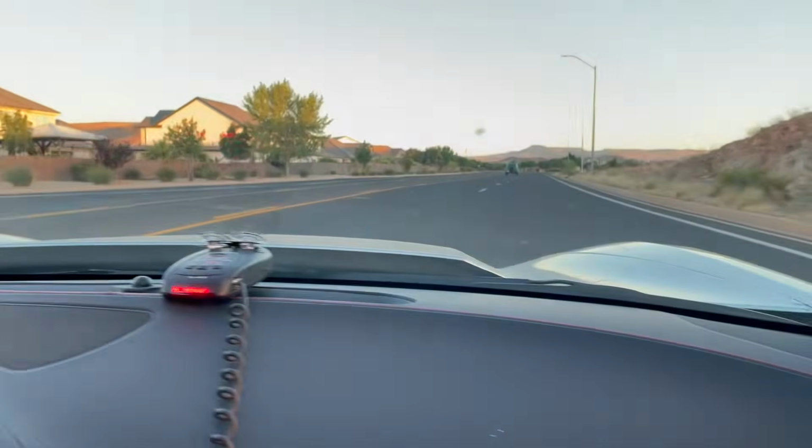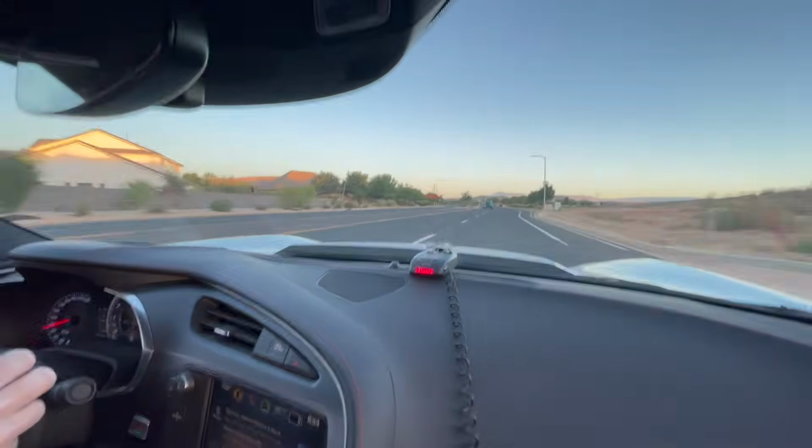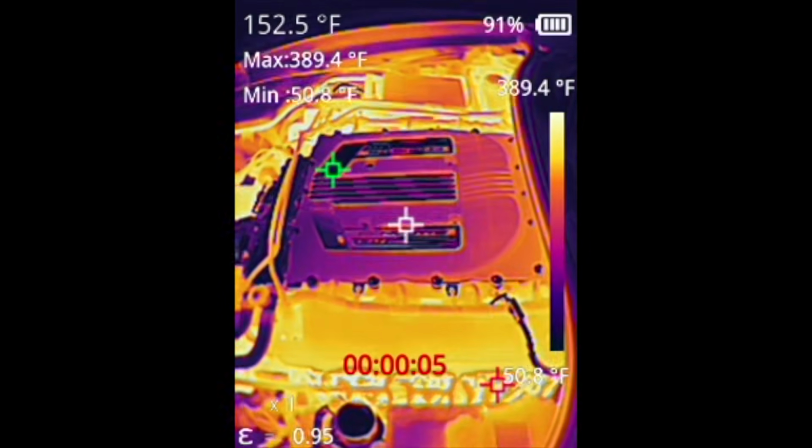That's where the rotor pack is going to be. And so 185, that's about right. So the intercooler is working good. It's the top mount one like that, so that's pretty good. And so now here we are after the pull, and we'll look around for the little differences here.